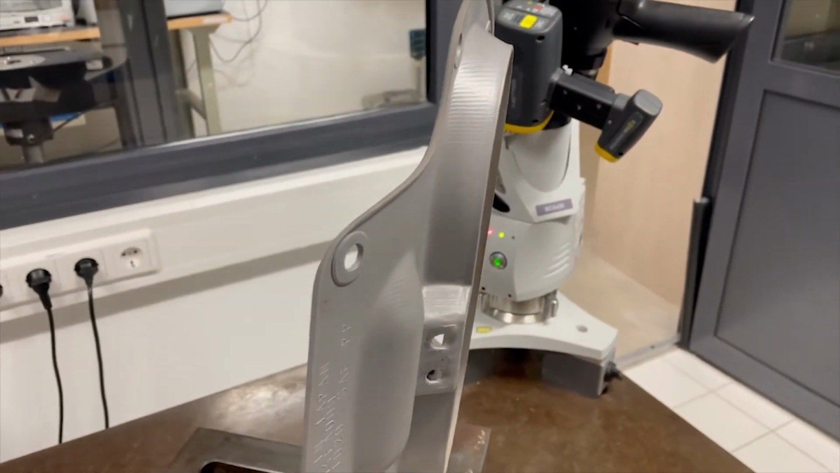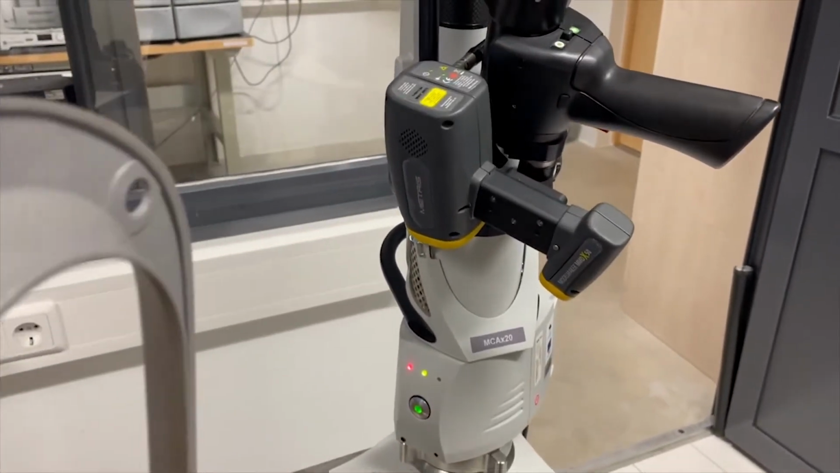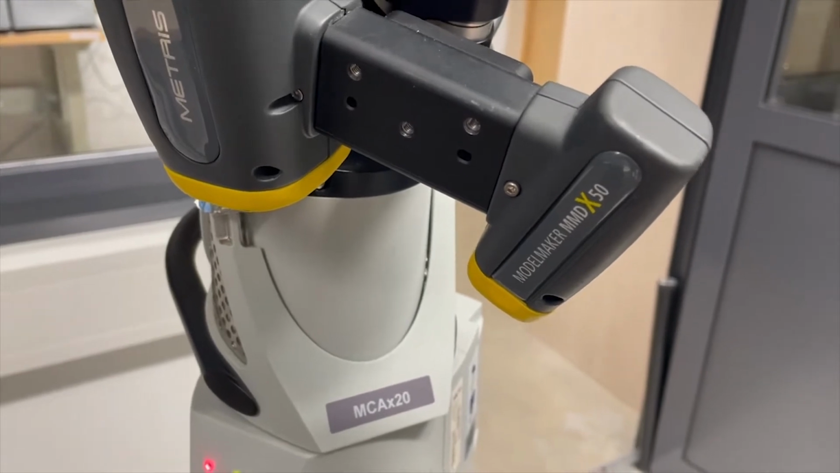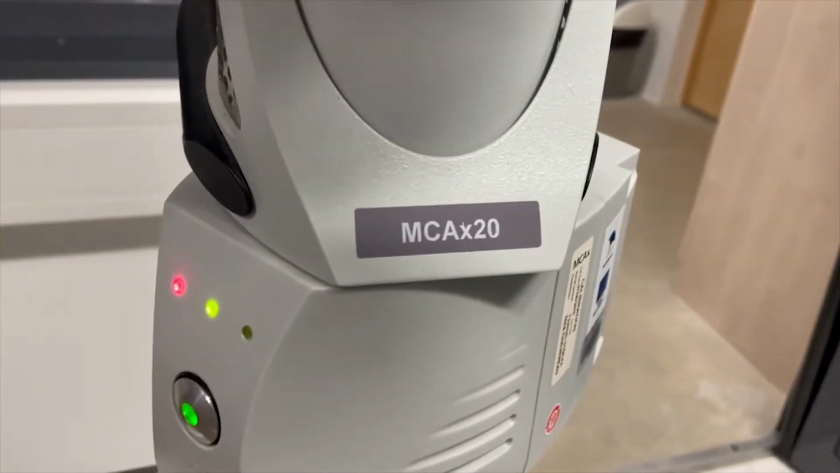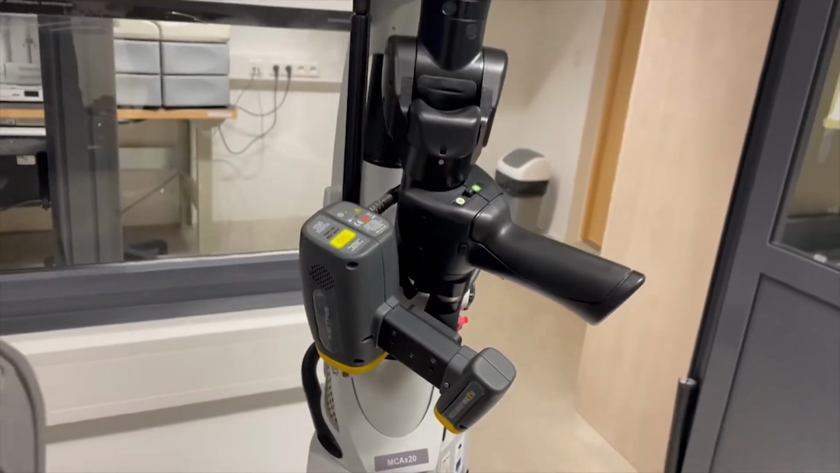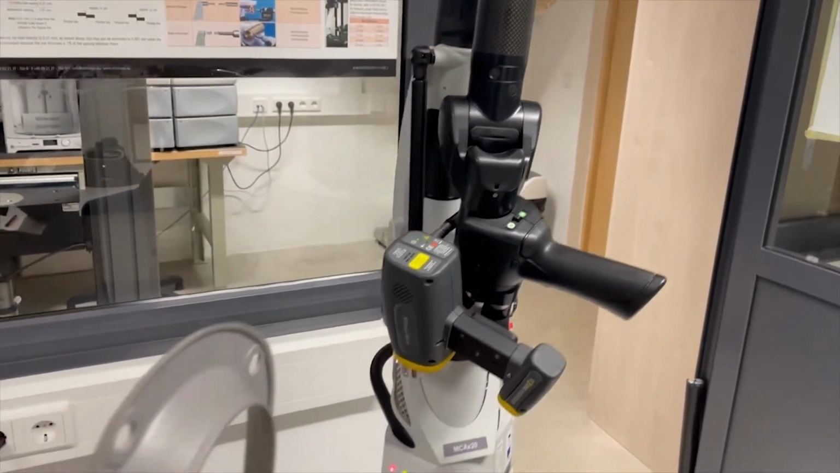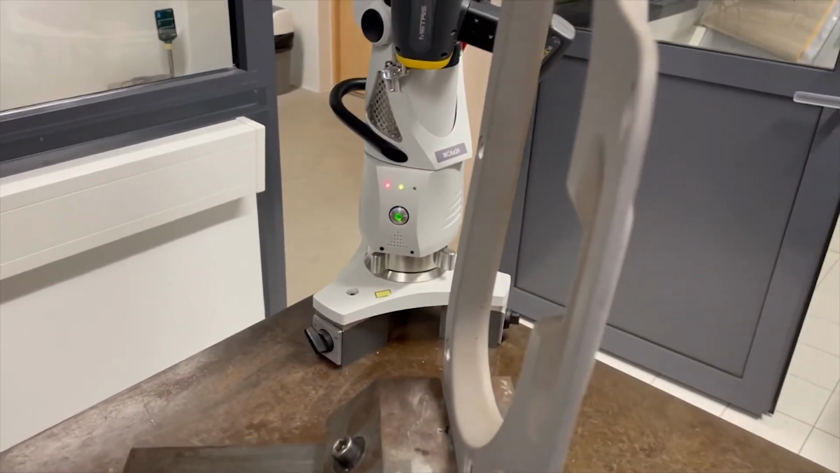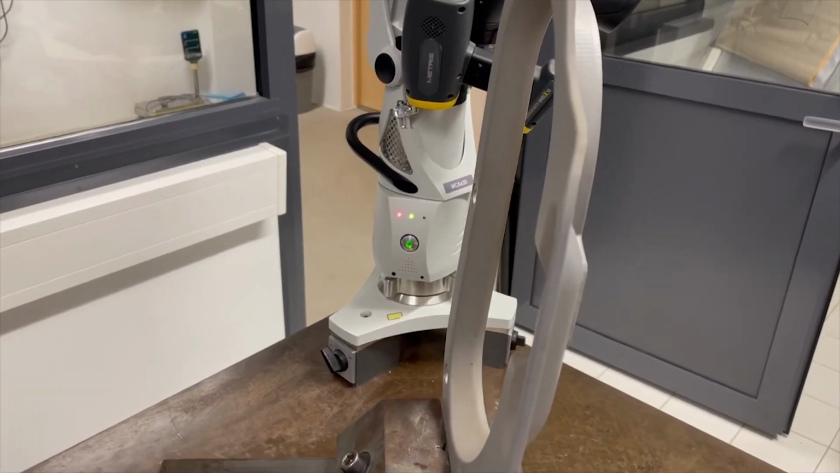First we will use our scanner, Nikon Metrology MMD X50 scanner, together with a MCA20 measuring arm. We will gather with the scanner a point cloud, then mesh it to form an STL model.